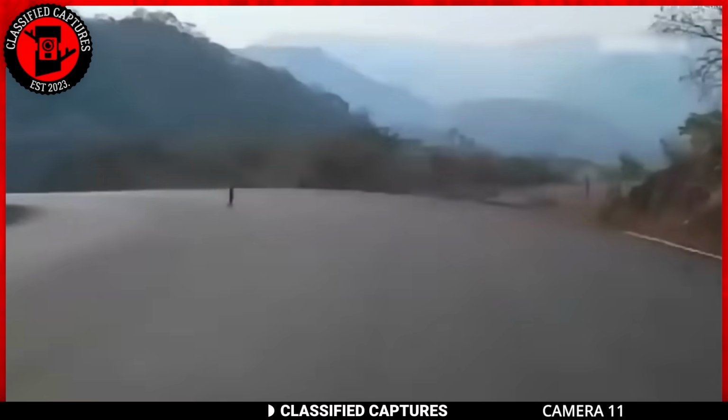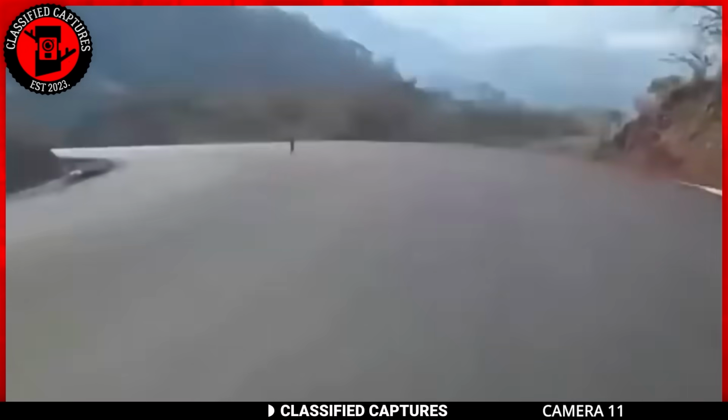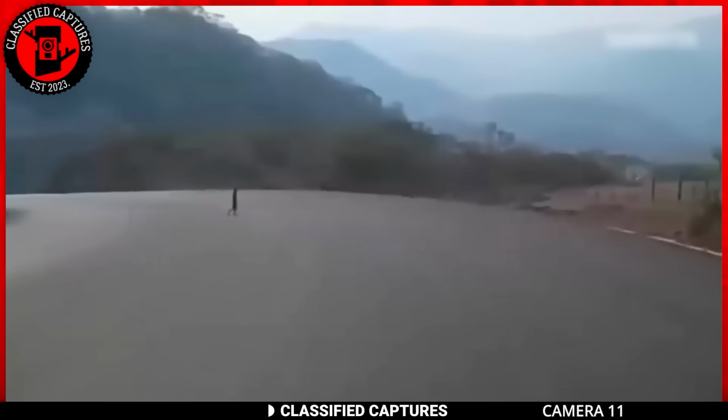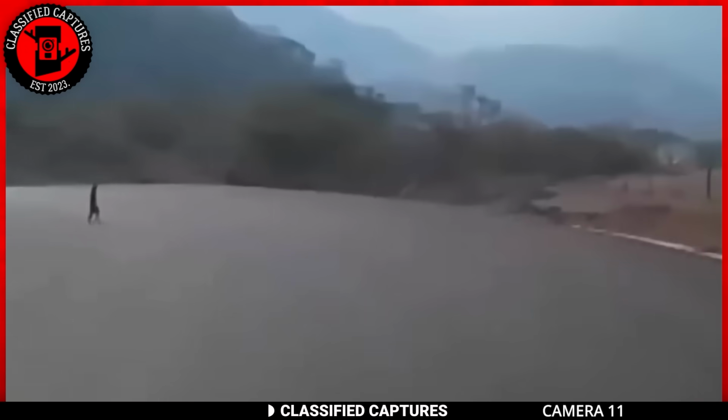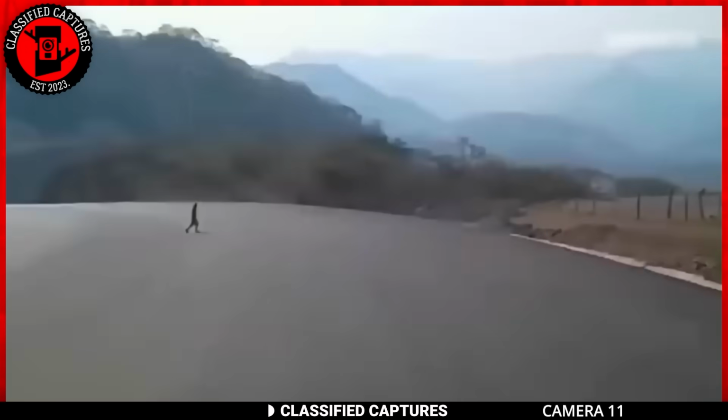In this footage, we see this little person crossing a deserted road. This creature looks to be in a hoodie and very skinny. As our petite companion travels down the road, pay attention to the short bars on the other side. This creature is remarkably smaller in comparison.